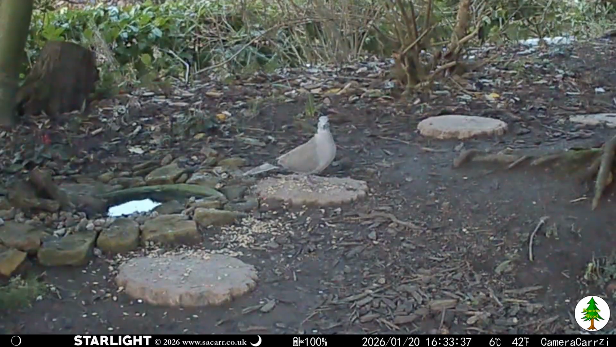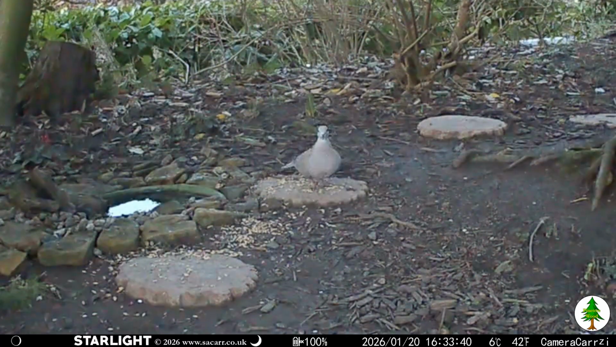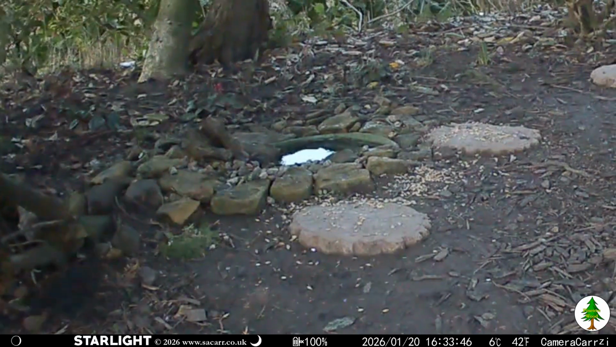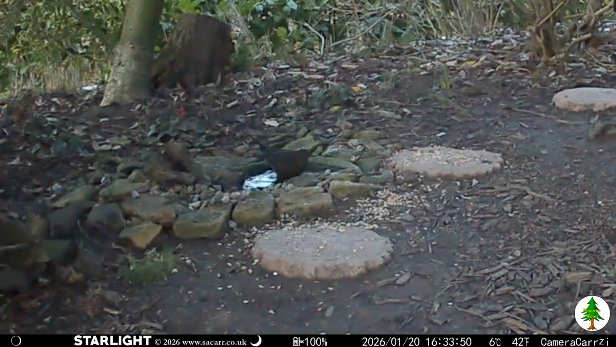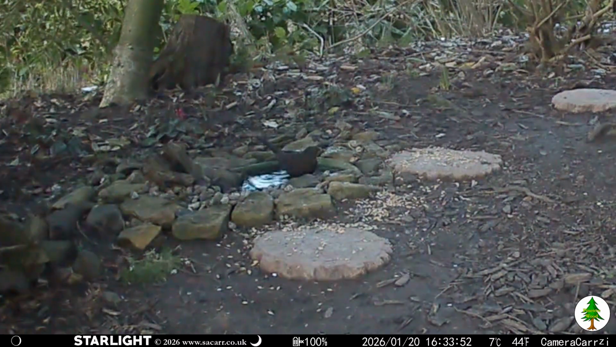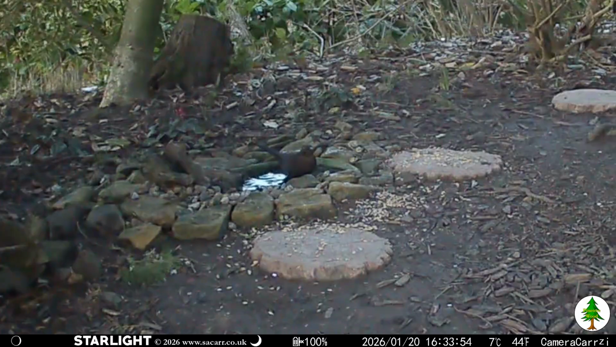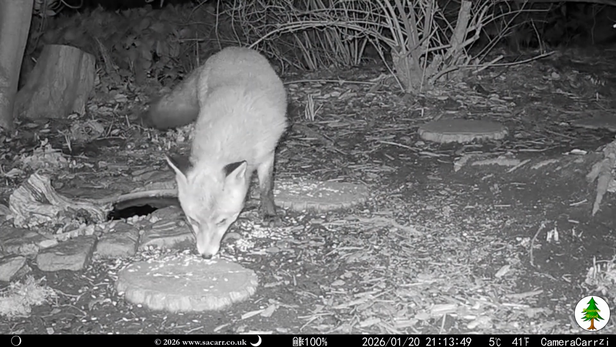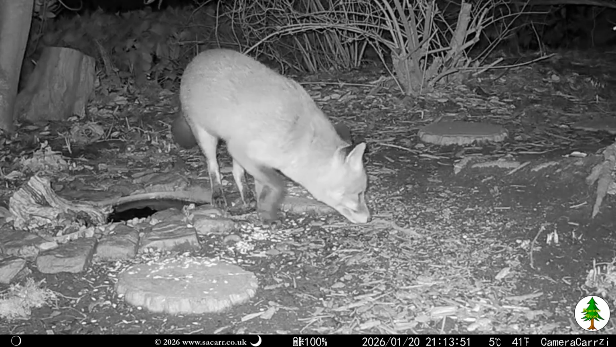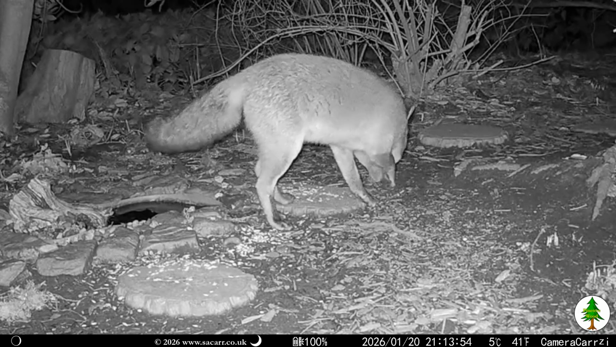The dove was back at 4:30, and as the light was fading, the blackbird came for a dip in the pond. The evening was quiet until Smudge came at 9:14, but she was the last visitor for the 20th.